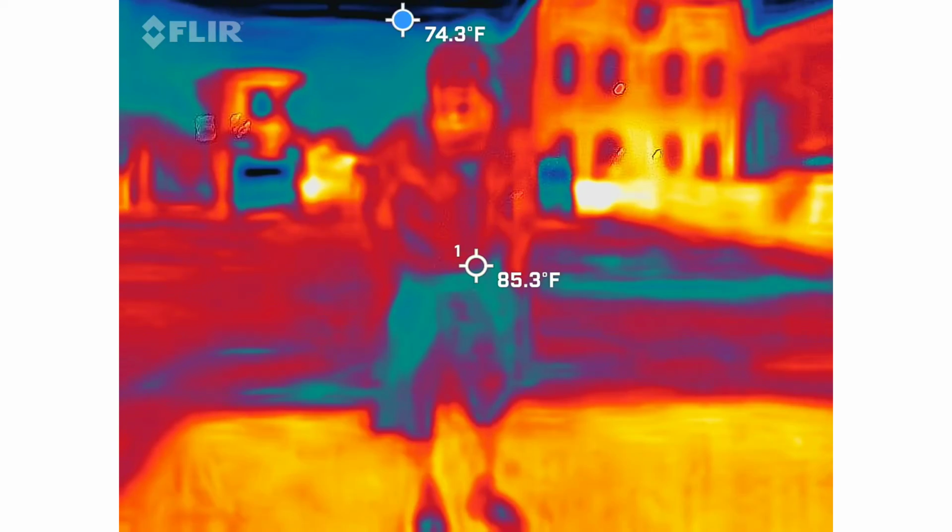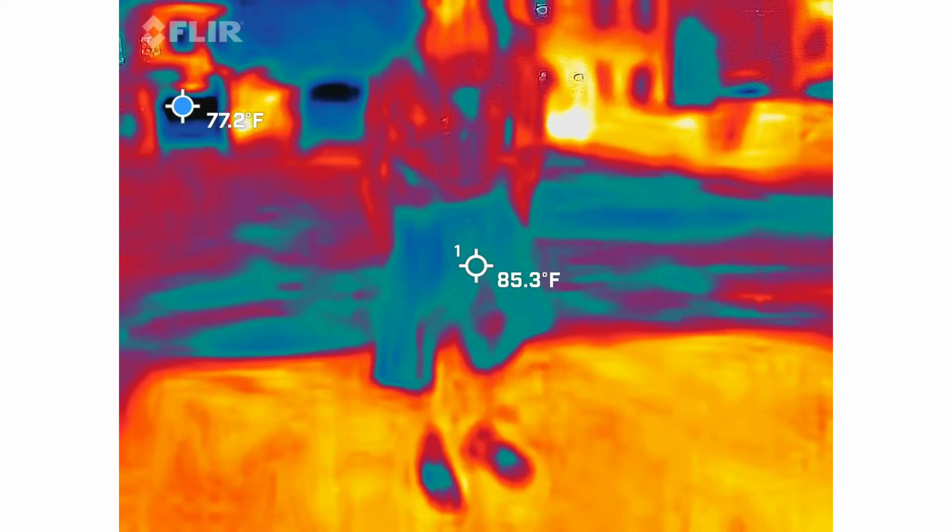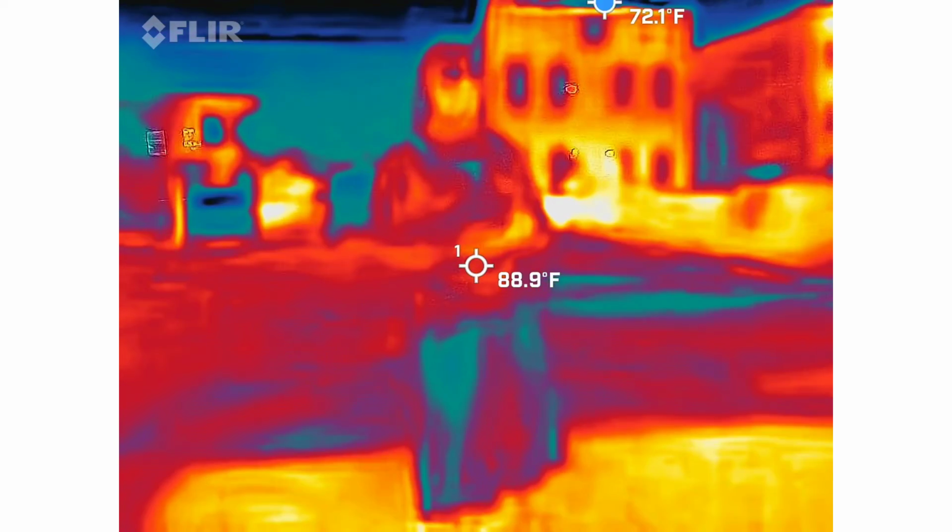No, but I see random things, like the car will show up as a blue spot. It's the windshield. Oh.